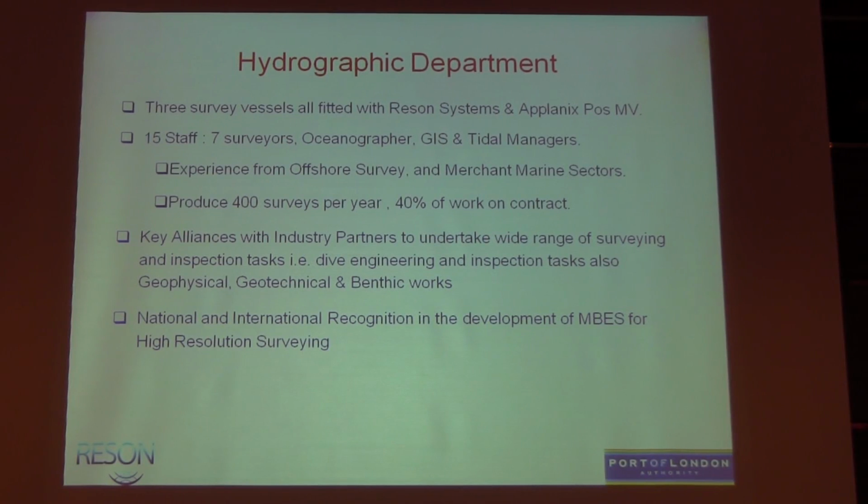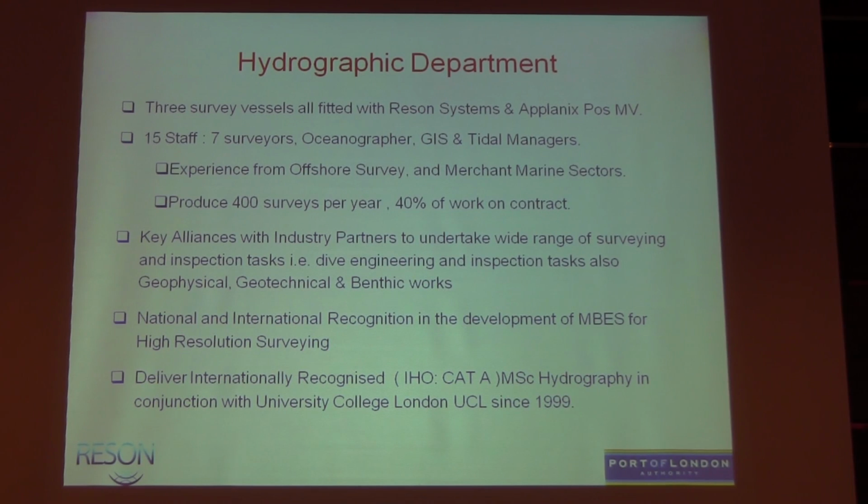I think we have gained a national and maybe even an international recognition in the development of multi-beam for high resolution surveying, and I'll show you some examples of those. And very importantly, I think Danny alluded to it yesterday, and we've just had the doctor speaking to us about the Cat B course. You really do need trained surveyors to get the most out of this equipment. Effort in equals results out, very much.